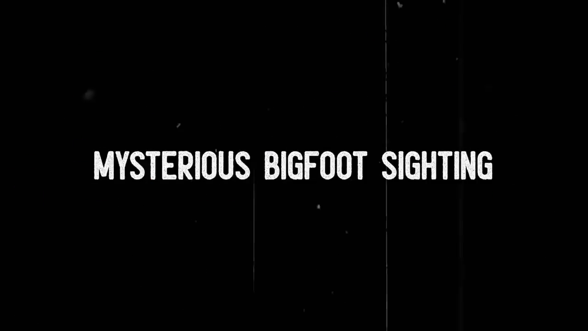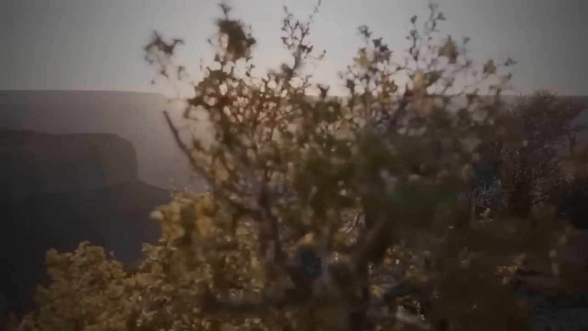Mysterious Bigfoot sighting. In the daytime, a camera recorded something strange that got everyone talking. It happened in a thick group of bushes, and a Bigfoot came out of these bushes, a mysterious and huge creature. An elusive creature.